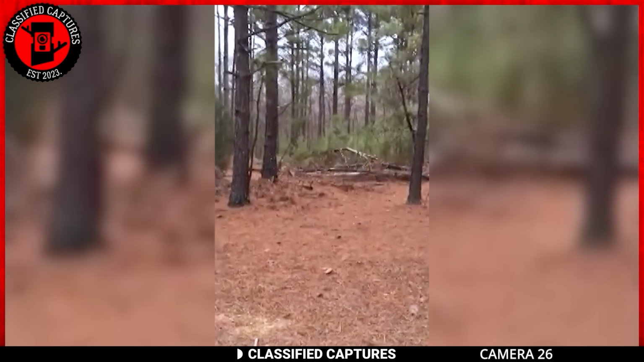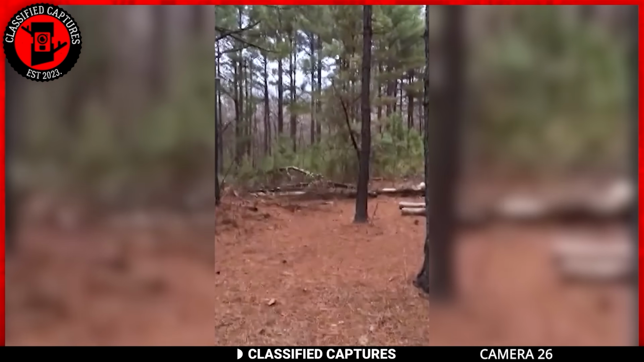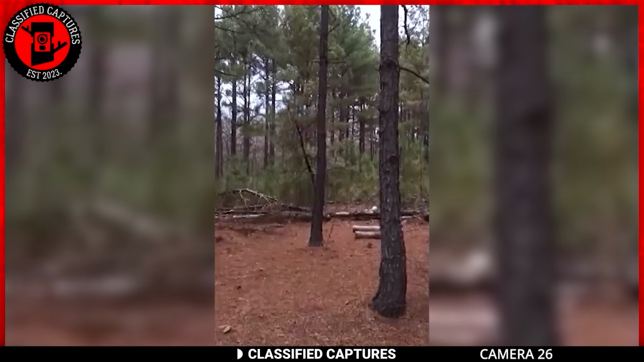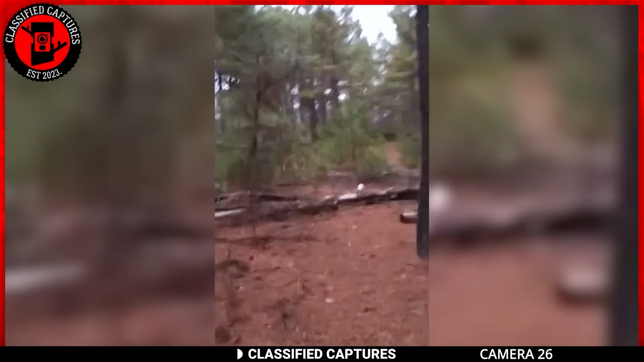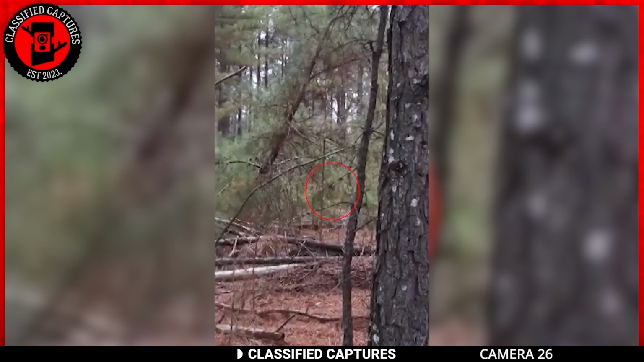What a man thought would be some quality bonding time with his son ended with them running out of the woods in terror. This man had gone walking with his little boy in the woods. As they had settled in an area just enjoying nature, the man heard some footsteps behind him, so he took out his camera and started looking around.